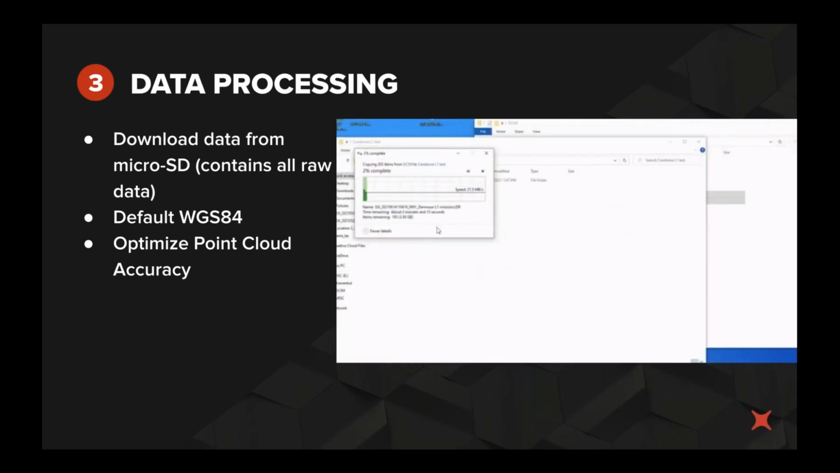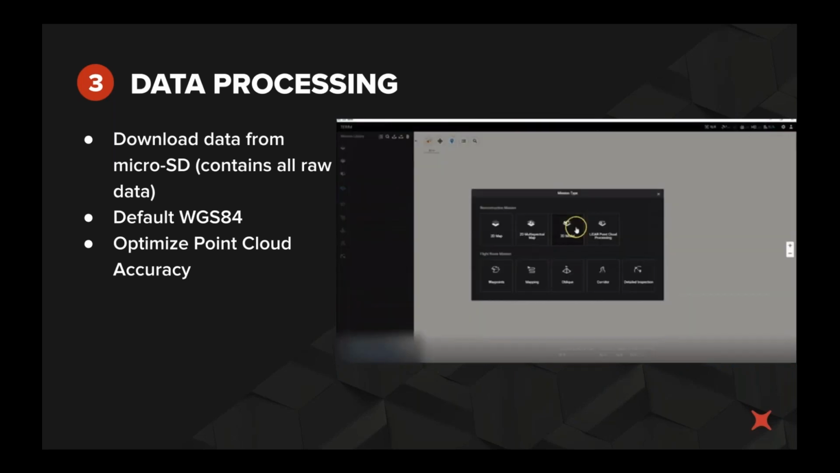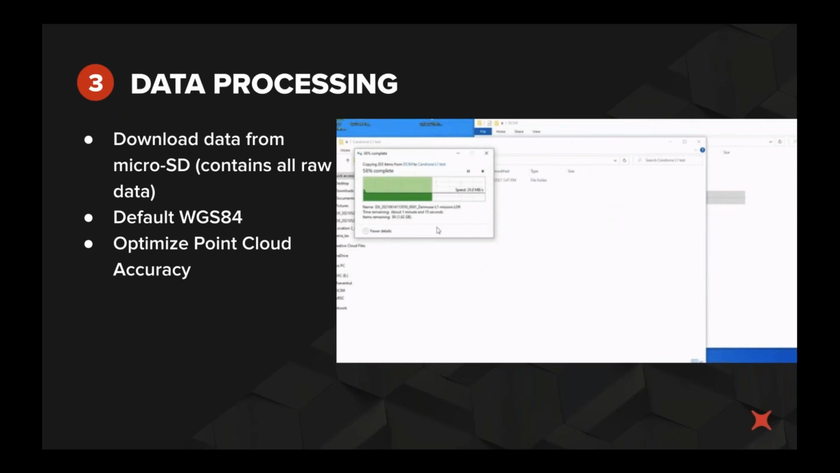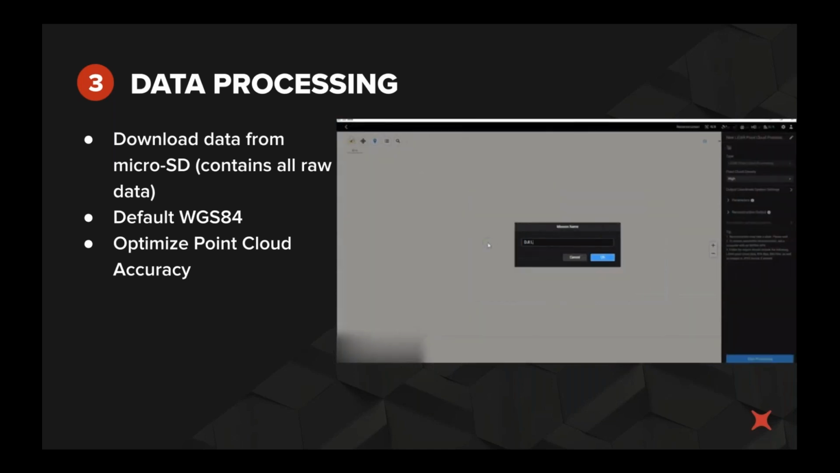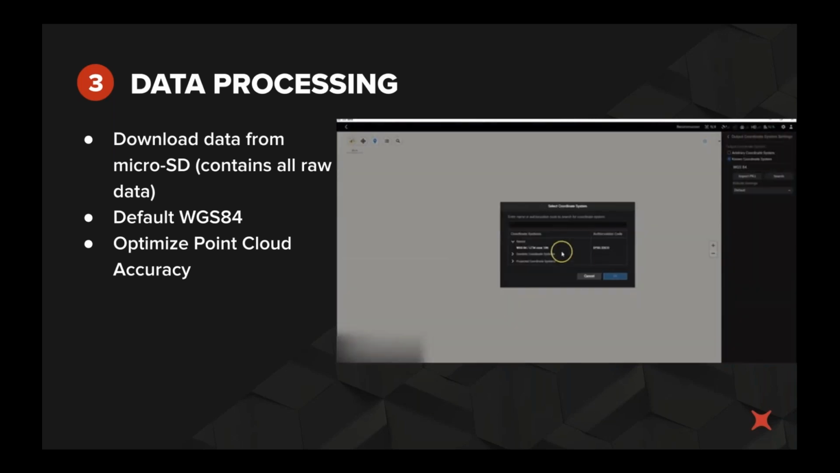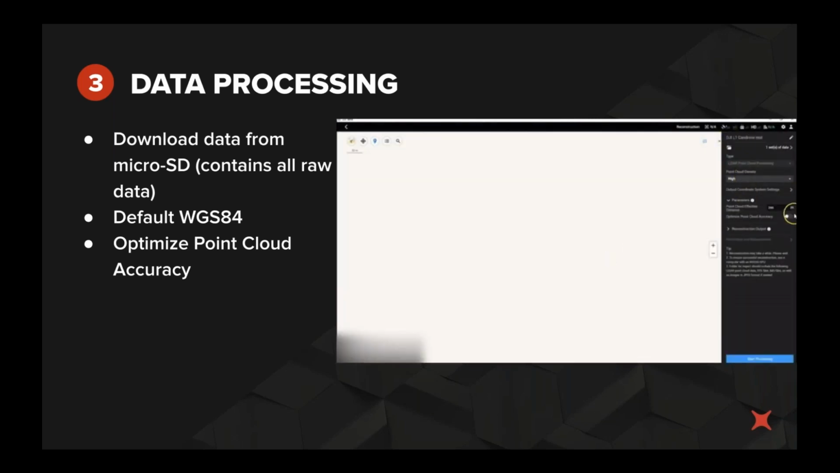Within Terra, you're able to select the output coordinate systems. Another note on Terra is that it is included with the L1 and it will allow you to do some basic processing for the L1 data. However, more advanced functionalities like the point cloud optimization feature require the Pro or Electricity versions.